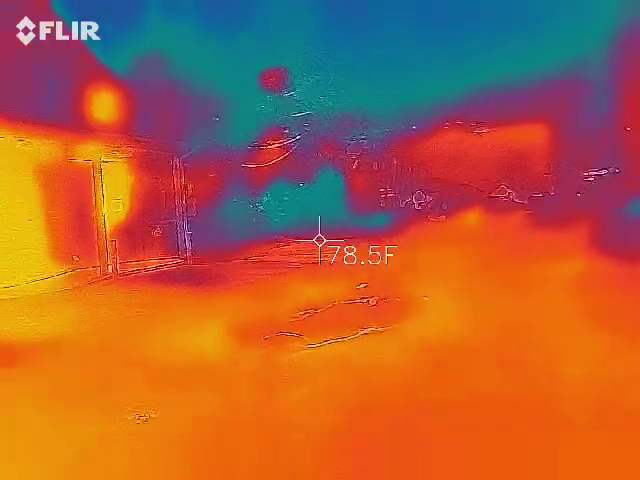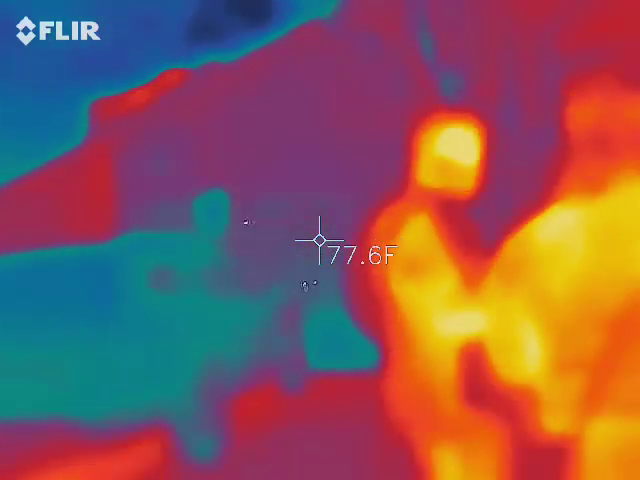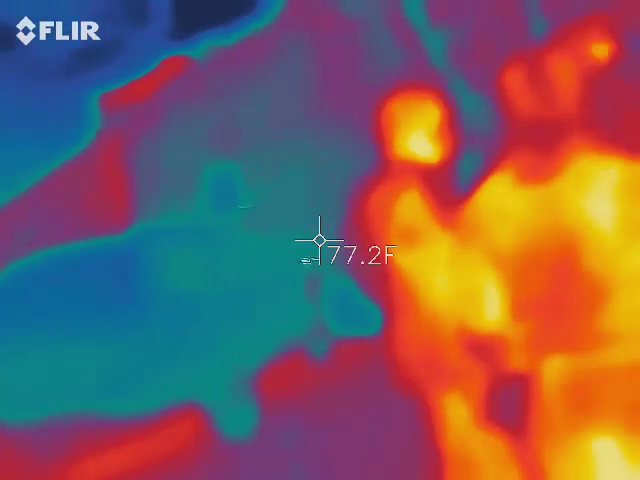Did we move somewhere else? Let's move somewhere else now. Let's just live on the edge. Also underneath us is a sewer line, so there's no electrical line.